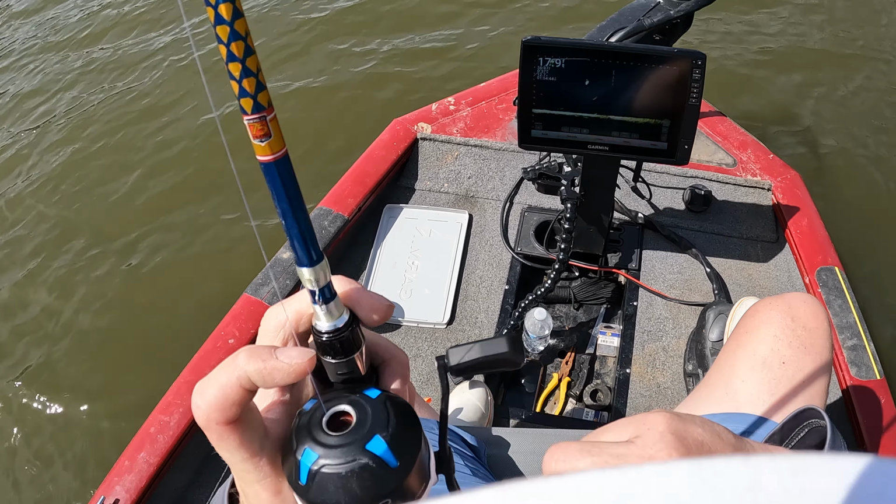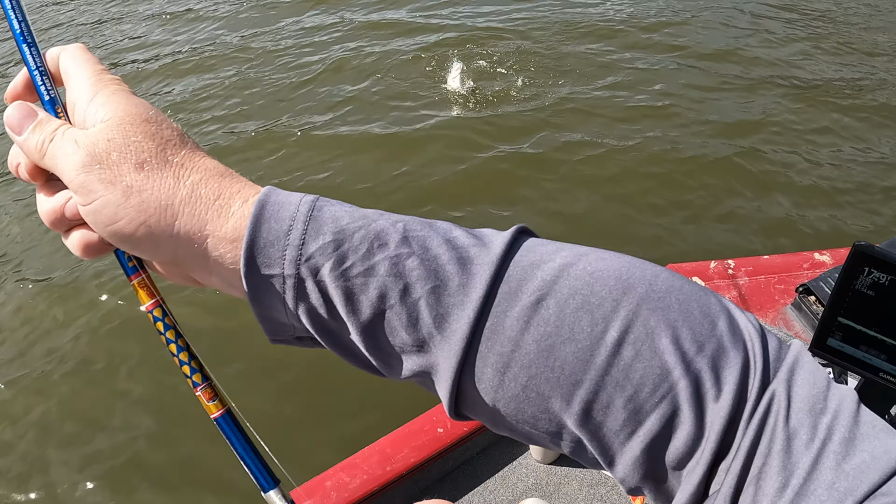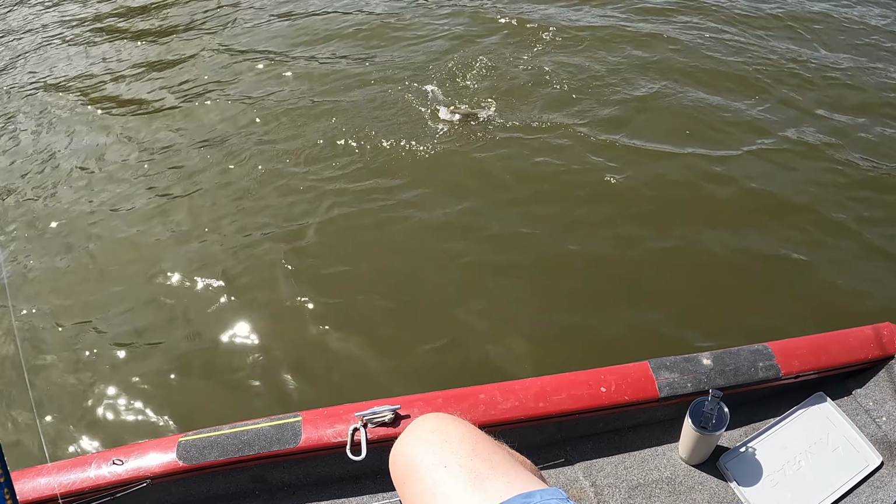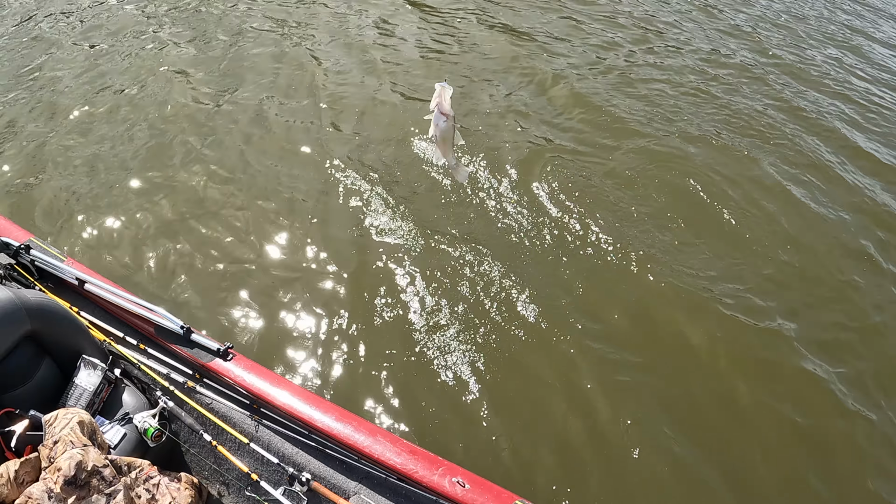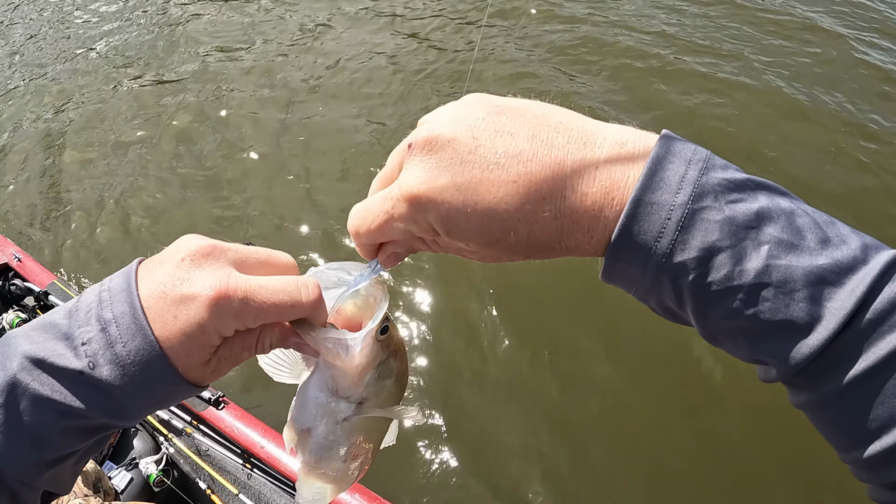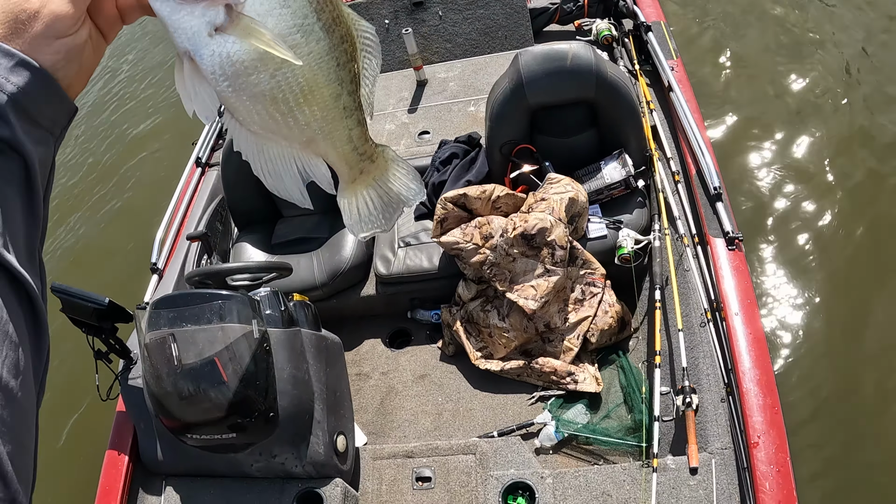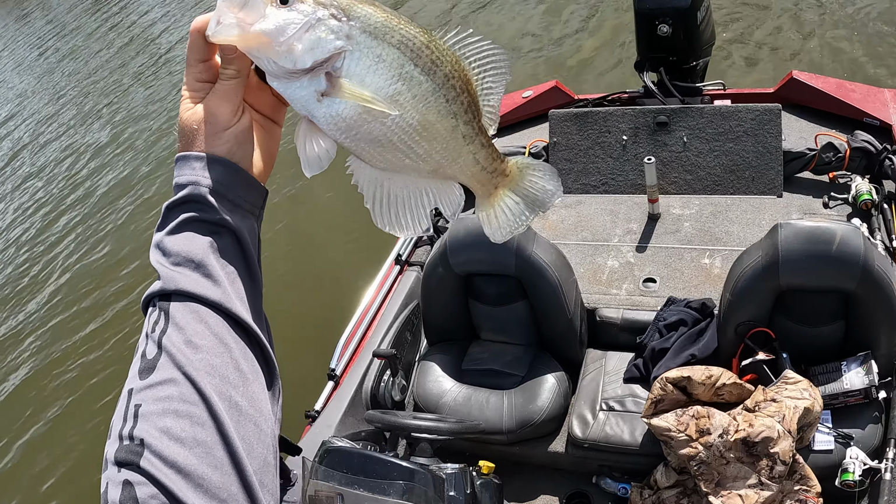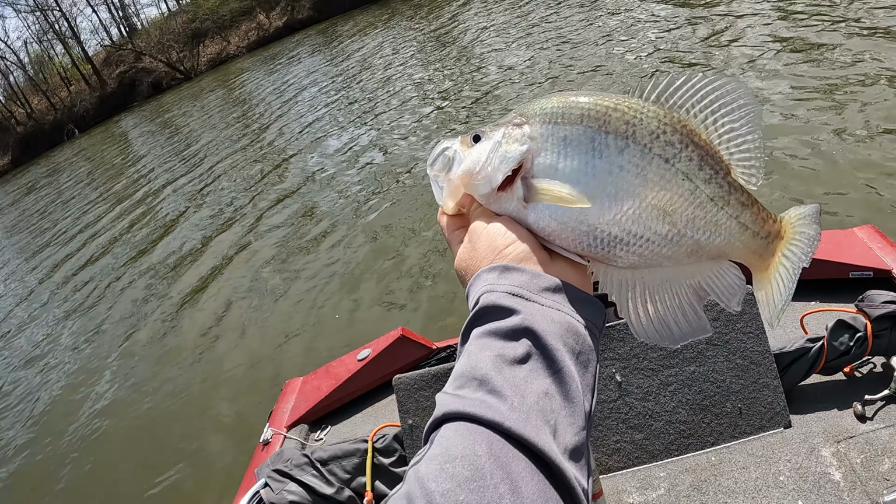Oh yeah. Got a good one there. Shoot, that's a slob. That is a slob. Come here, come here, come here. Oh yeah. Giant. That one's on the cusp of 2. He's 1.5 at least. I would say 1.8 actually. That's a great crappie right there. Ooh, that's a good one.